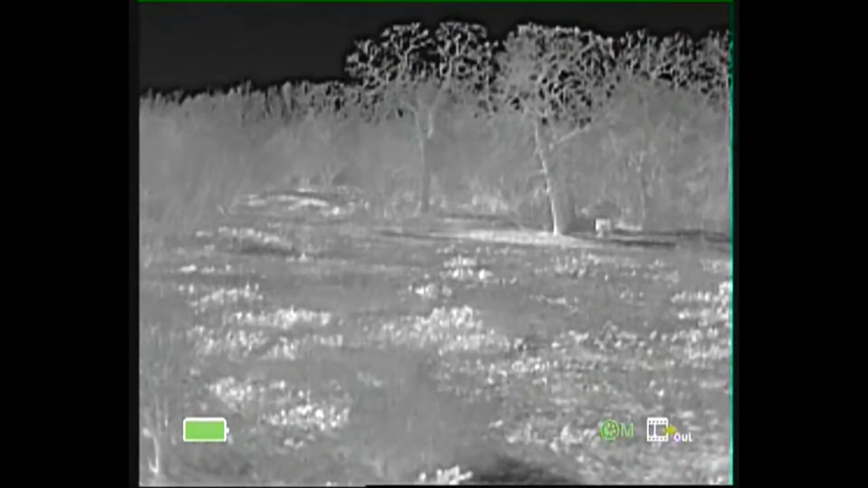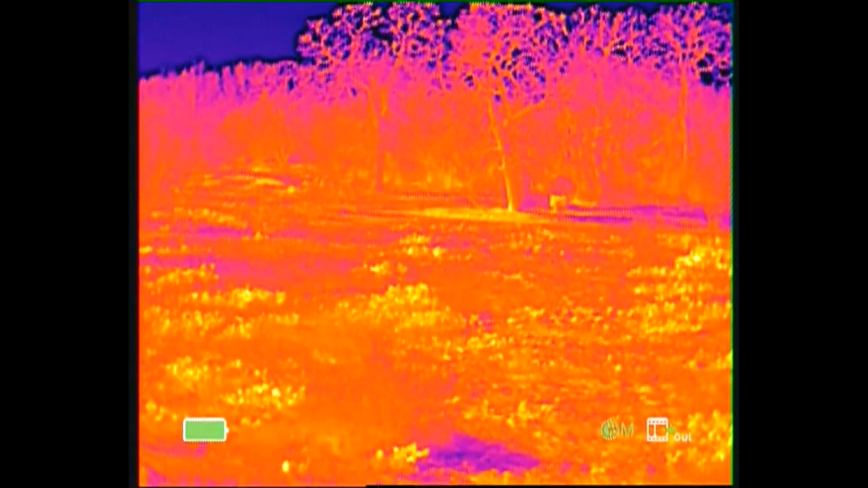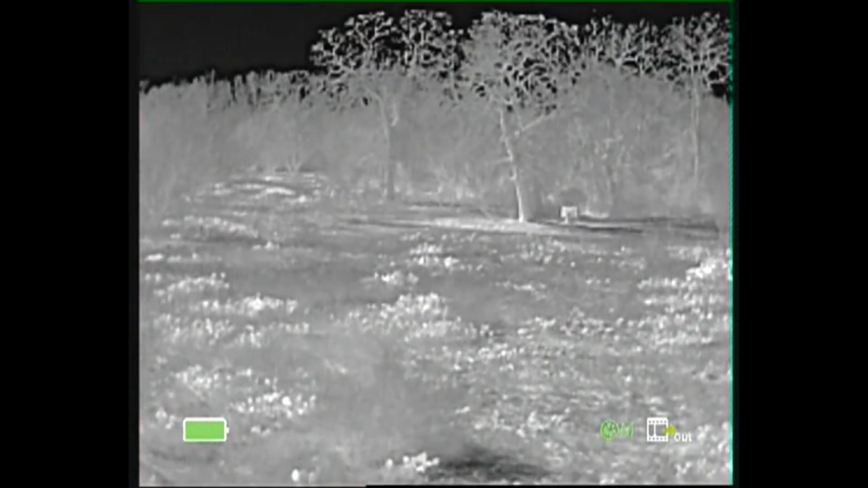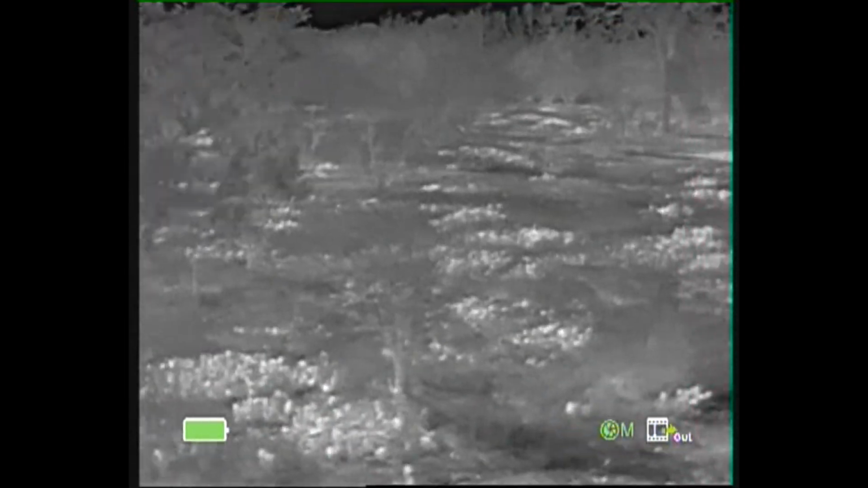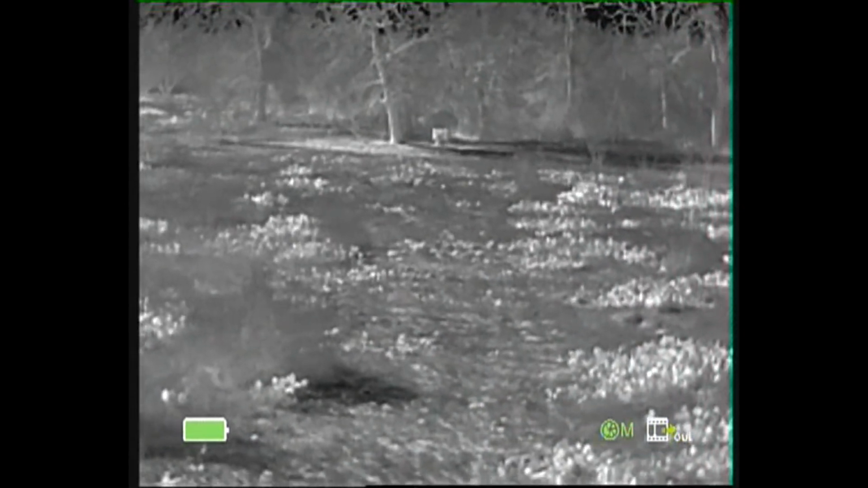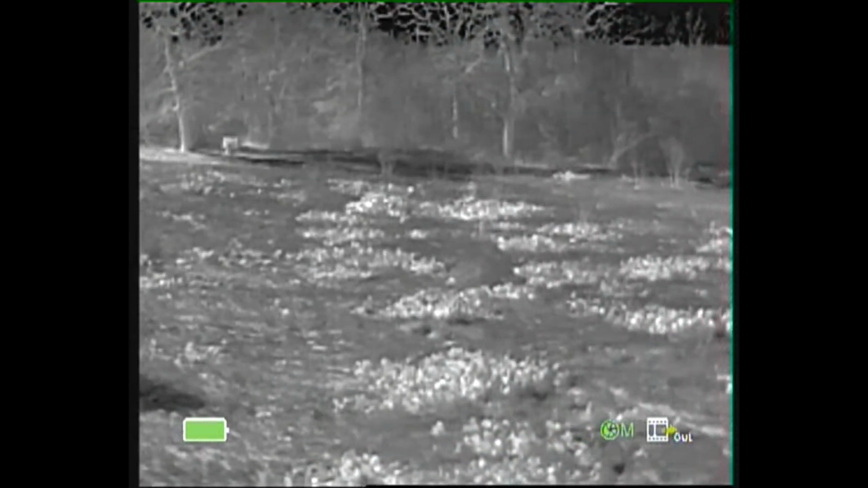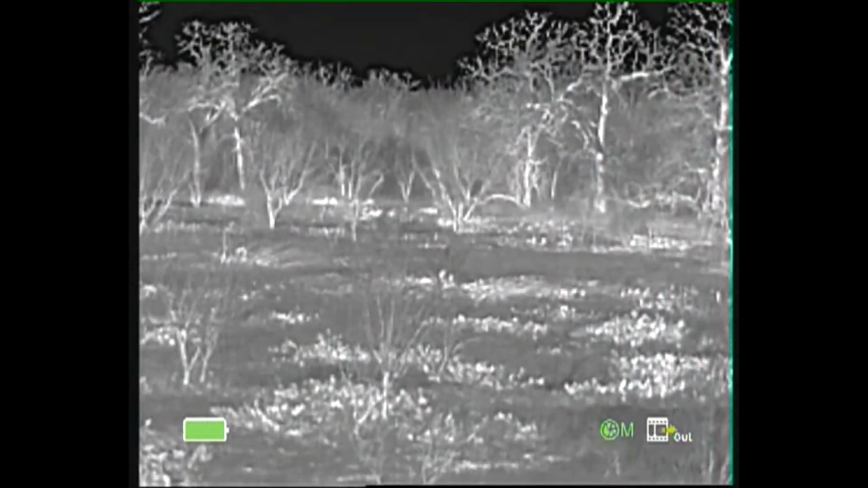Okay, so here's the same scene, but looking through the E2N on the video recorder. And so we'll toggle through the color palettes real quick. Black hot, red hot, pseudo color, target ID, and again back to white hot. And so in this visual illustration, you can see what I was referring to with the cactus bundles being bright white, littered all throughout the field. So I'll have to visually identify or detect any animal signatures moving through these areas, and that poses a challenge.